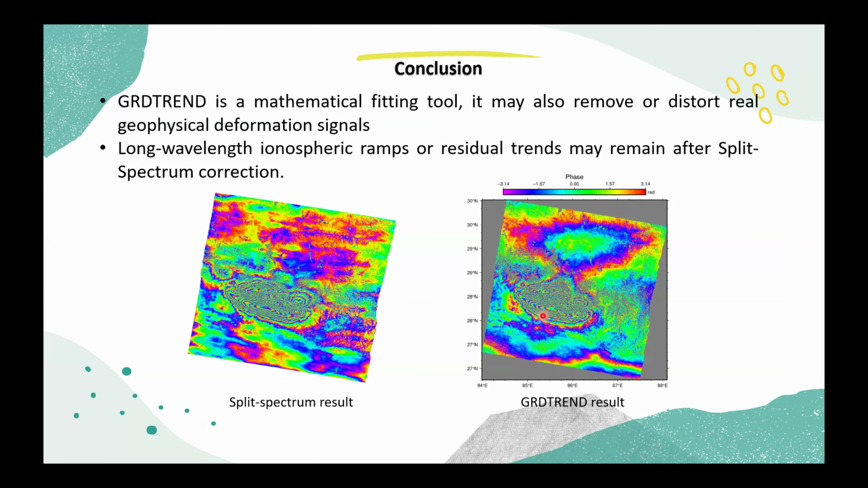The conclusion of this comparison is that GRD trained may also remove or distort real geophysical deformation signal, and long wavelength ionospheric ramp or residual train may remain after split spectrum correlation. But overall, split spectrum performs better for removing the ionospheric effect.